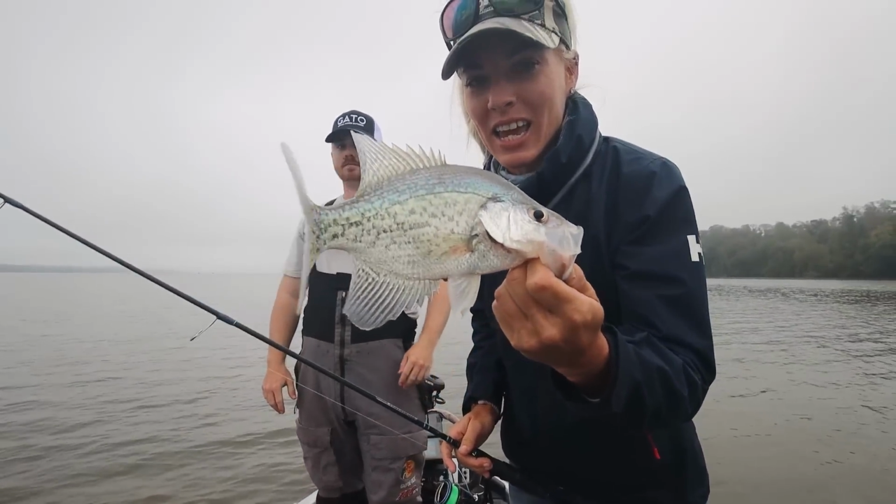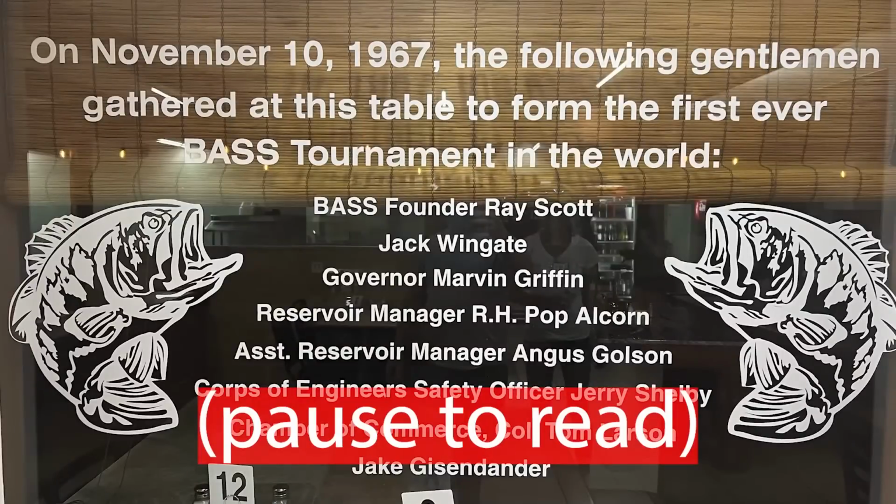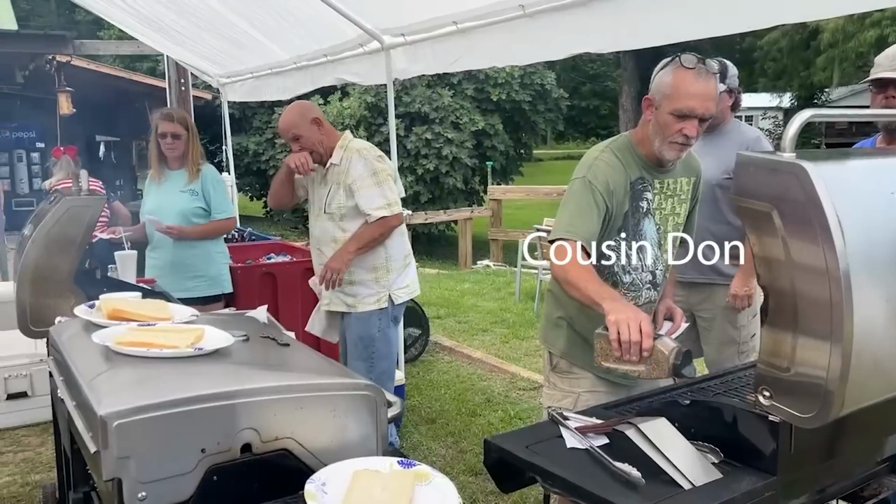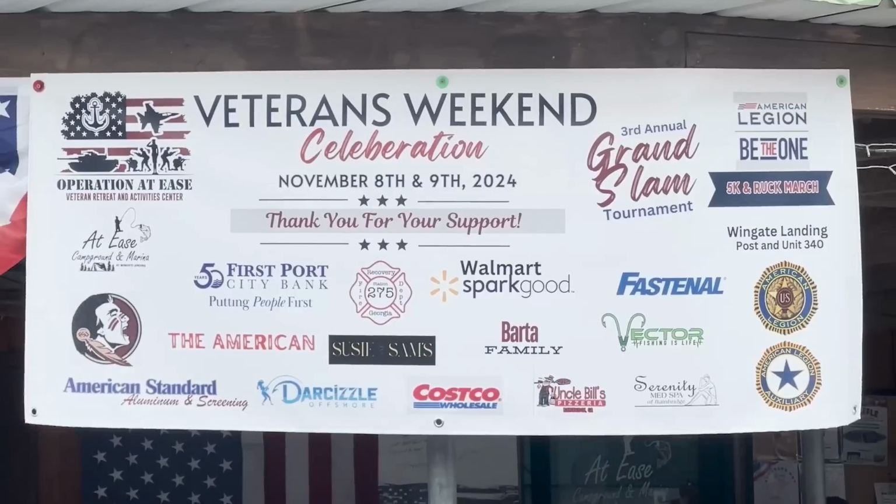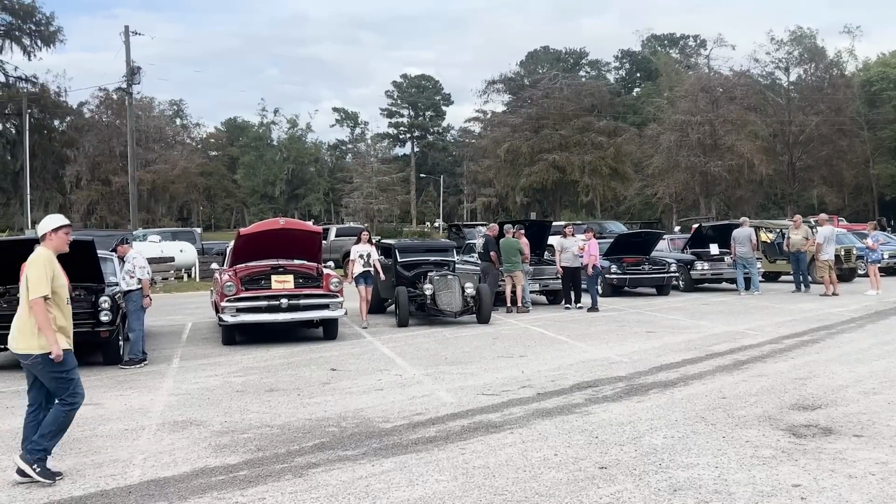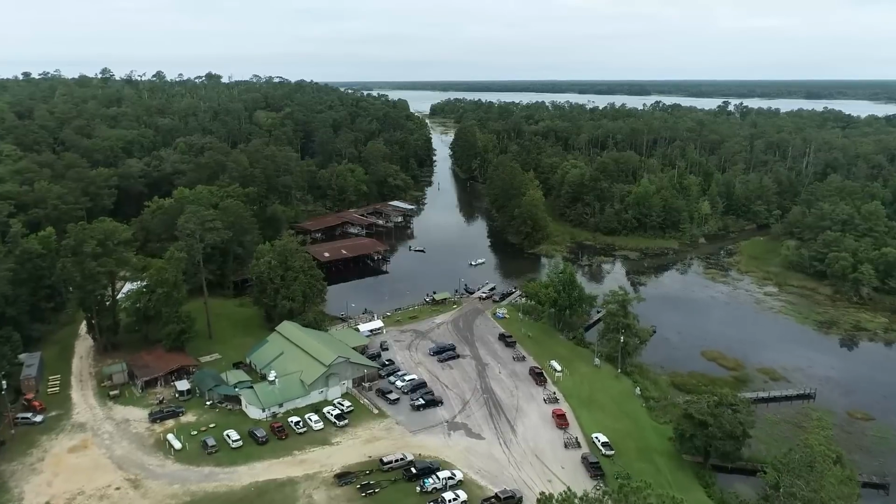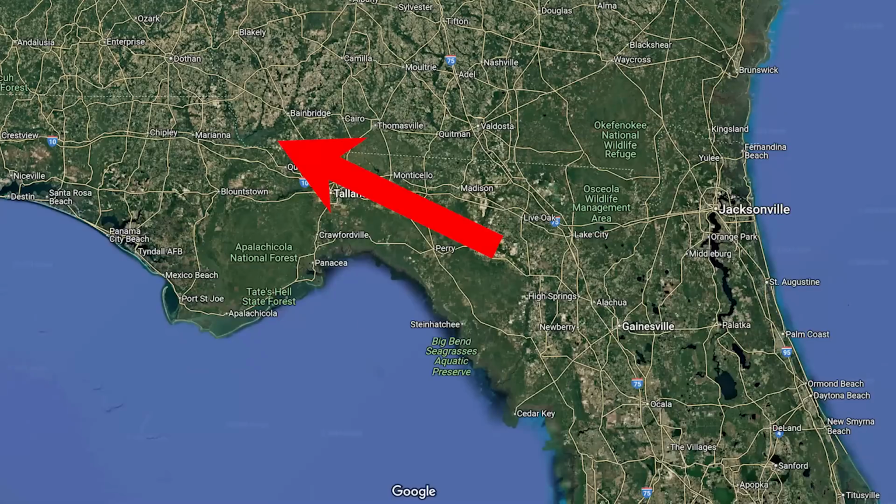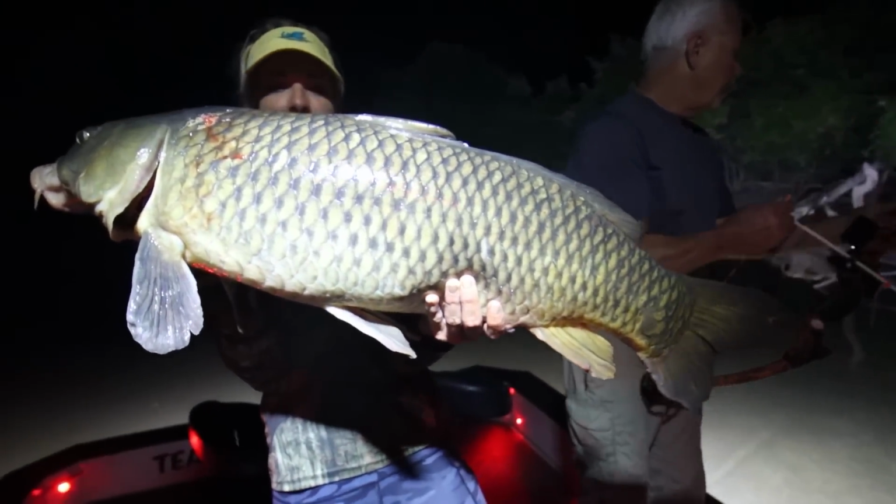But we are staying at At Ease Campground and Marina. It's actually formerly known as Wingate Lunker Lodge. Back in the day, it used to be owned by Jack Wingate, but my cousin bought it a few years back, and they have done a ton of work to the property. It's a great place for veterans to come for a retreat and be at ease. That's where the name comes from. My cousin Don was former career Army, and he has done amazing stuff for this area, right here very close to Bainbridge, Georgia. So if you live in this general vicinity or you want a place to visit, please check out At Ease Campground and Marina, and I'll link all that information down below for you guys.